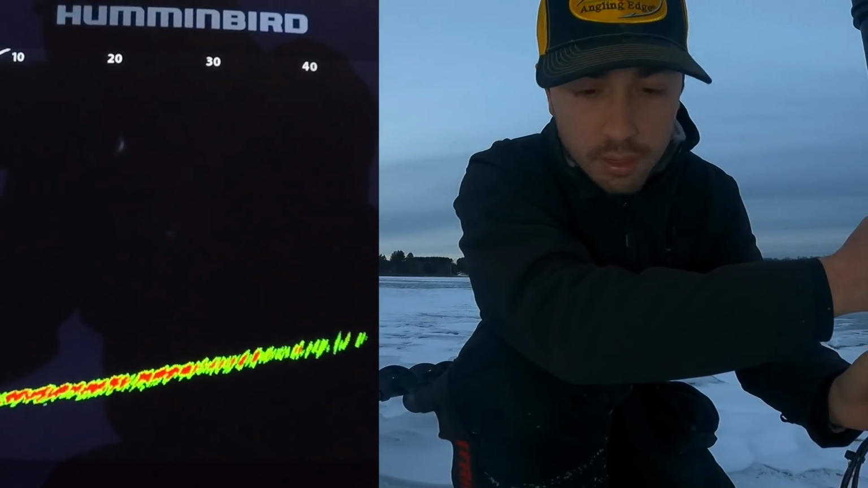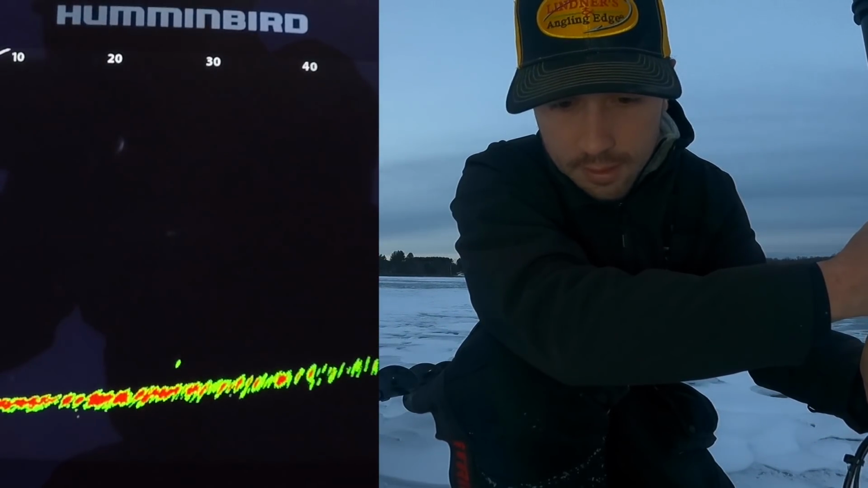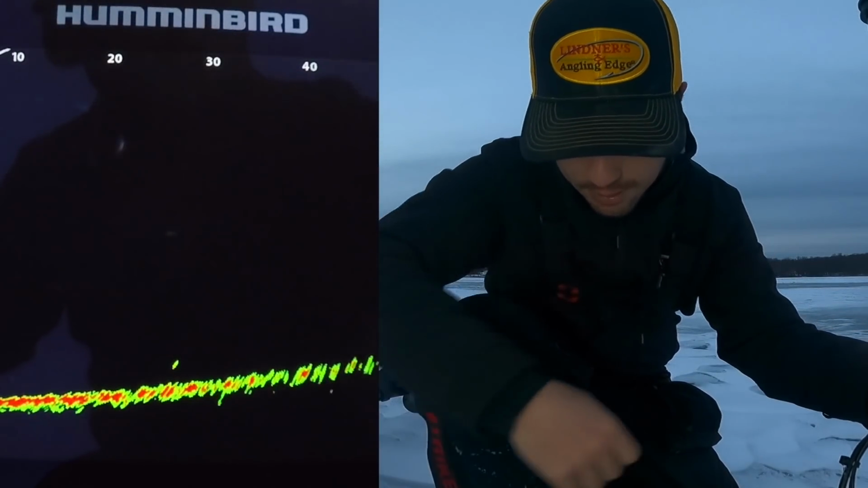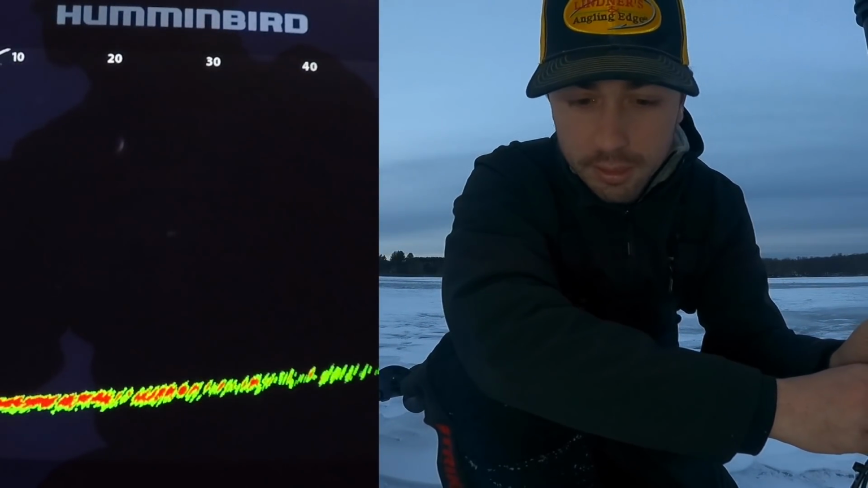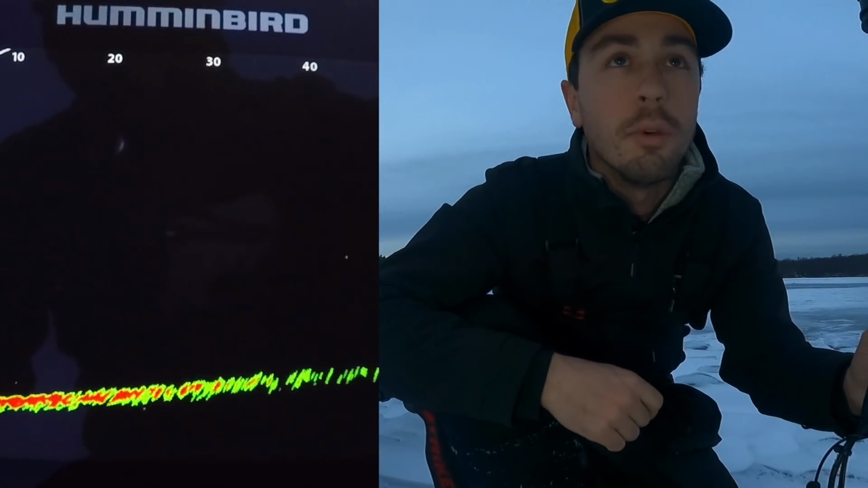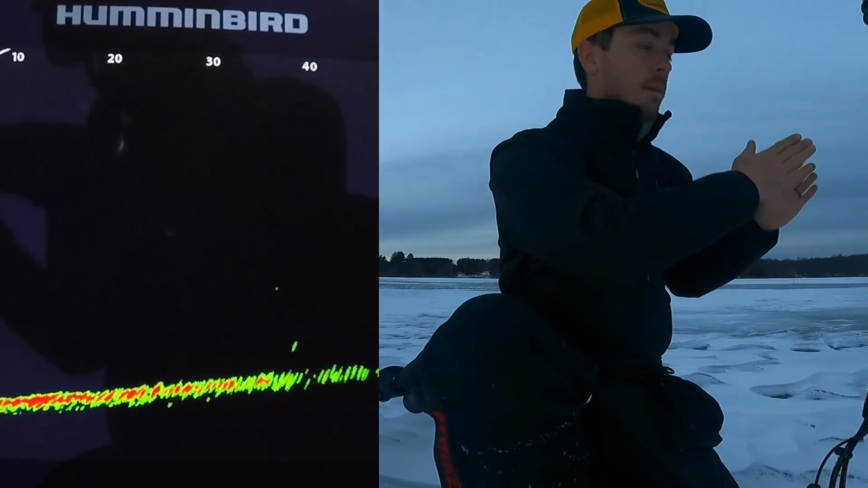Okay. Now, basically all you do is spin it around and see if there's any crappies in the area. So right now, we're in 25 feet of water and there's one almost directly behind me, but that is definitely not what we're looking for. This might be a waiting game, but in the meantime, I'm gonna drill some more holes around this basin area and pan around and see if I can find the crappies.